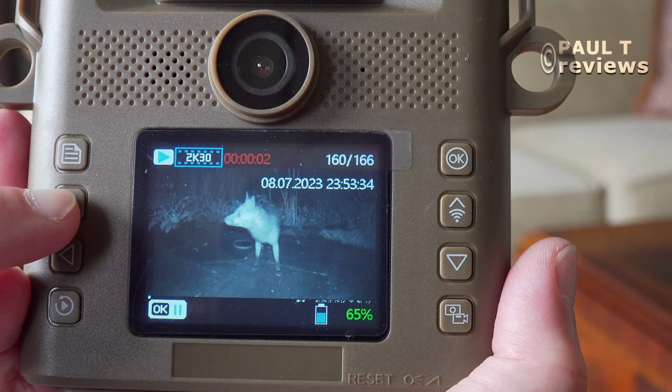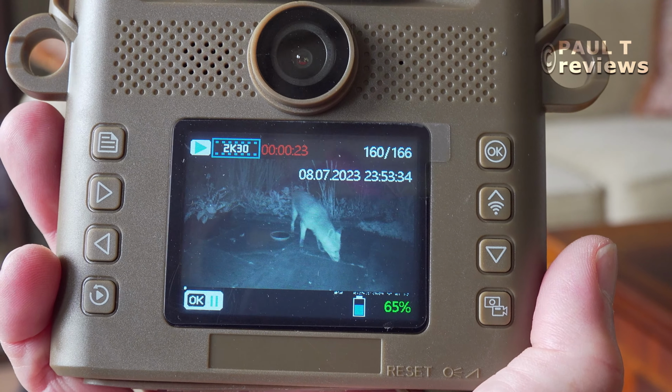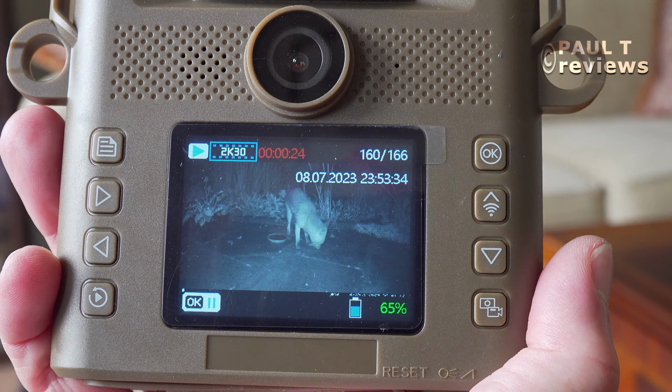So I can go at 2 speed, 4 speed. If I press the left arrow, I can go back to 2 speed, back to 1 speed. And in fact, I can play it backwards. So you have full control of playing this video forwards and backwards at any speed you like. This is a fantastic facility for quickly reviewing your videos.